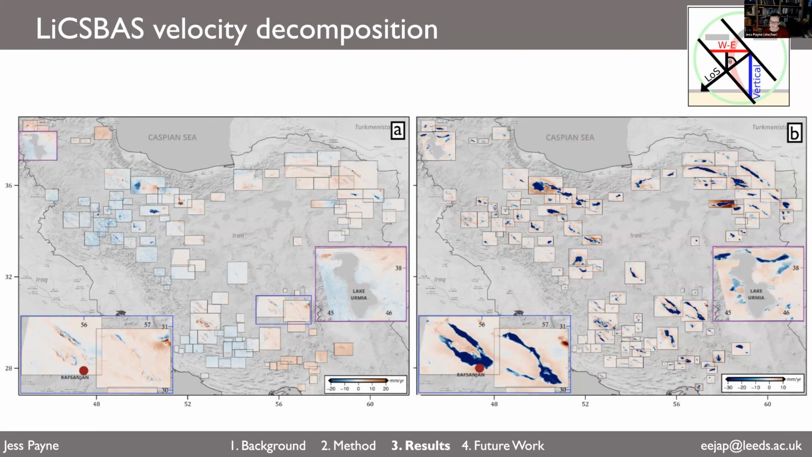Looking at the vertical velocities, here the blue is going down and the red is going up. And you can see a slightly better coverage of data in some regions, particularly the northwest. And you can also see that in several regions the velocity over large areas exceeds 30 millimeters a year.